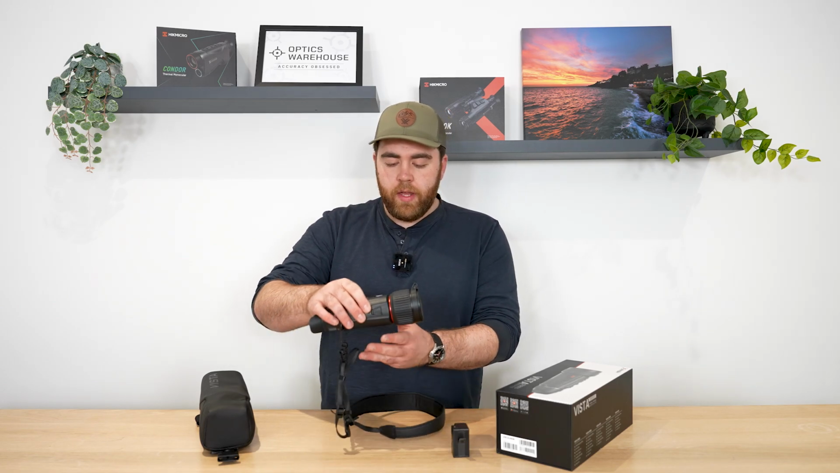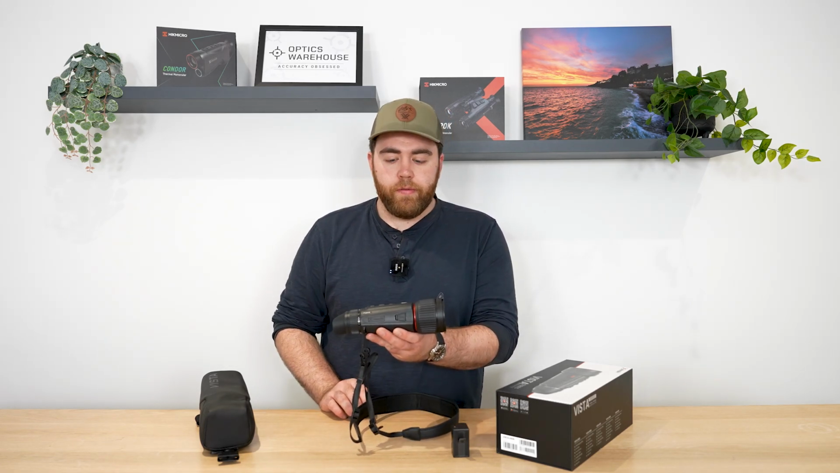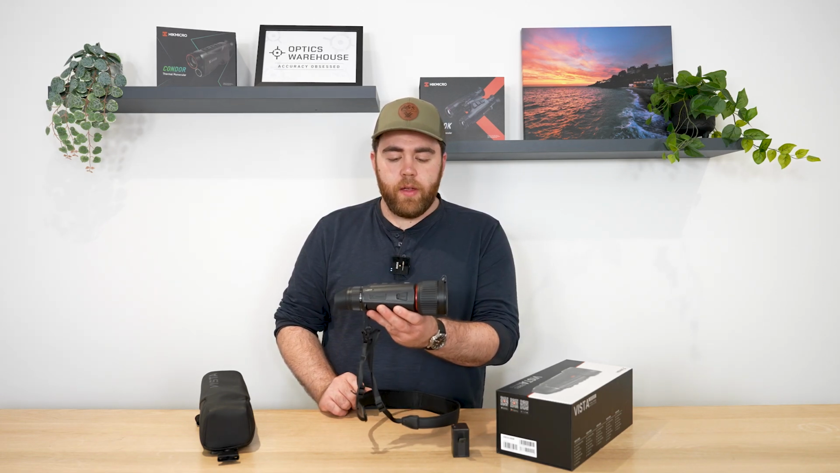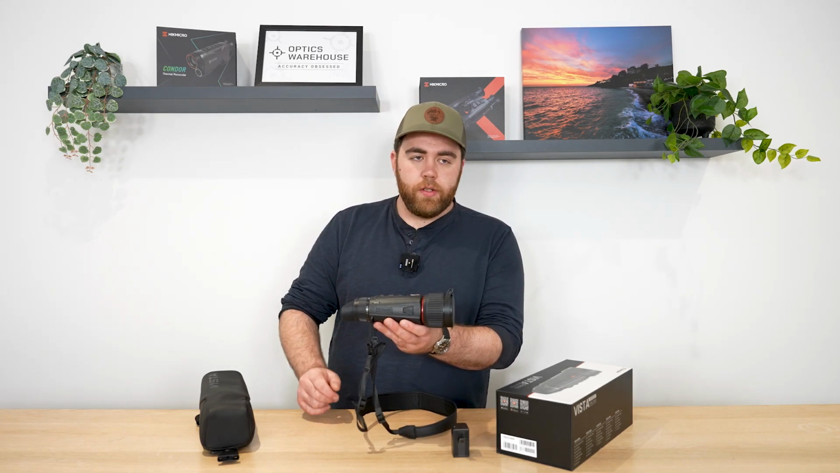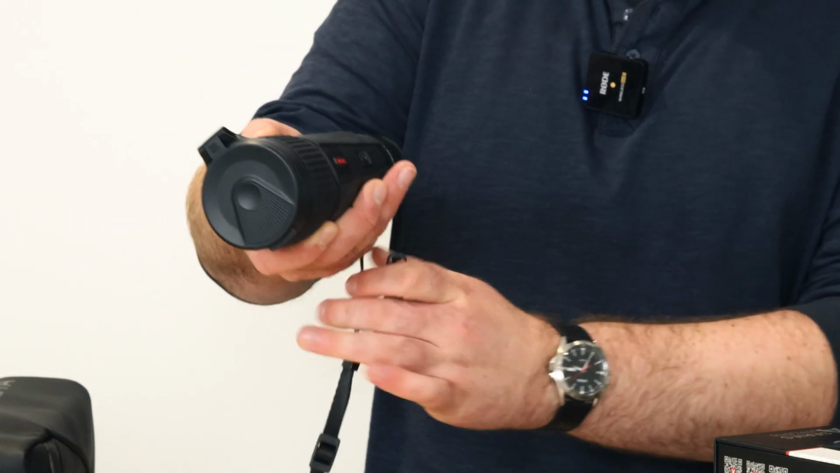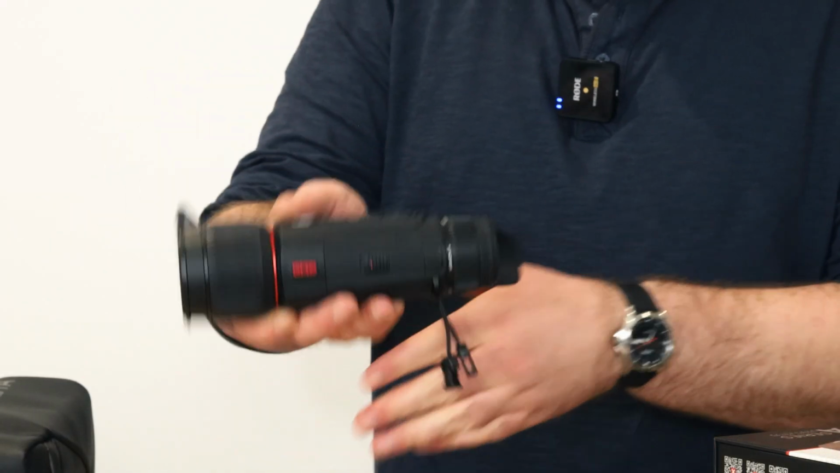So this is the top of the line model from NocPix. This is their all singing, all dancing thermal monocular. So I'll start off with a quick walk around. I'm just going to take the neck strap off here a minute to make it a bit easier.